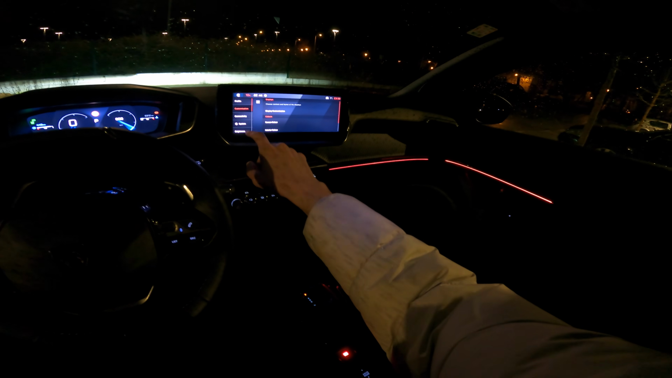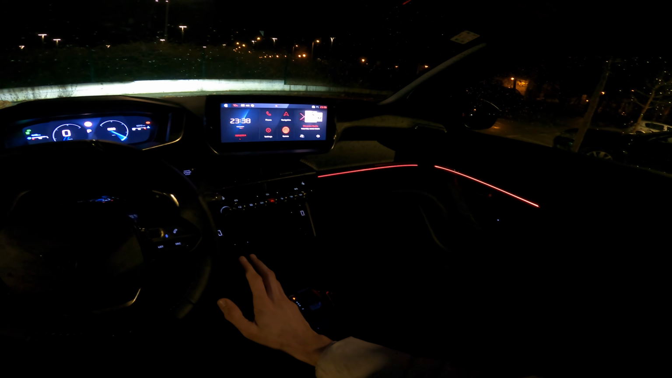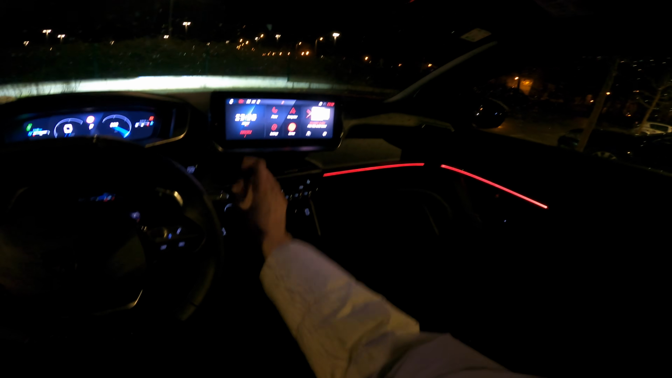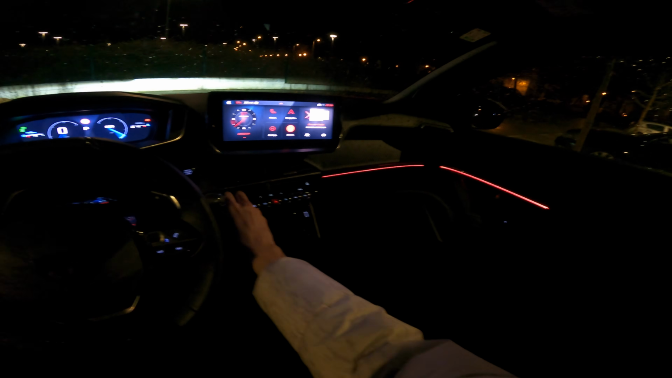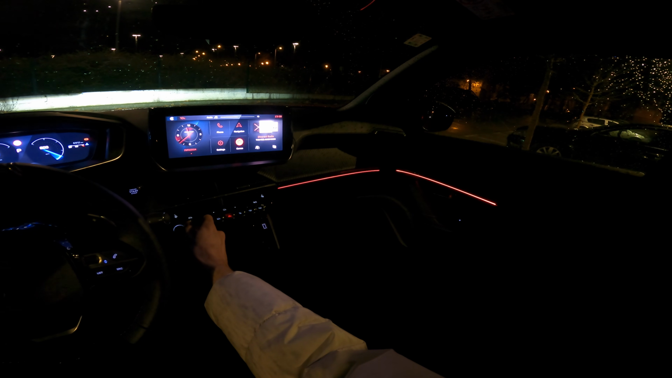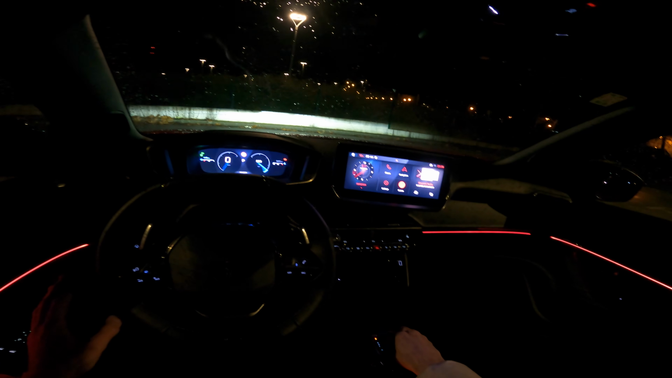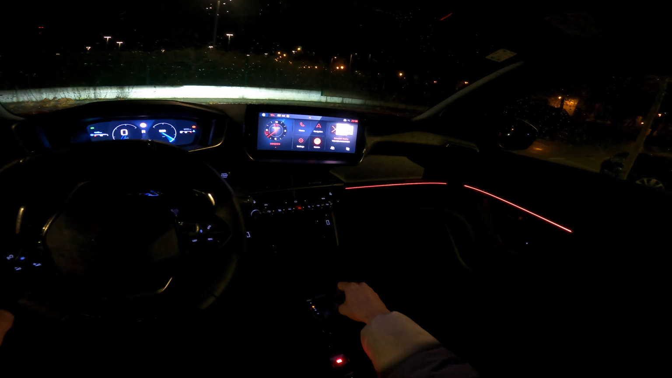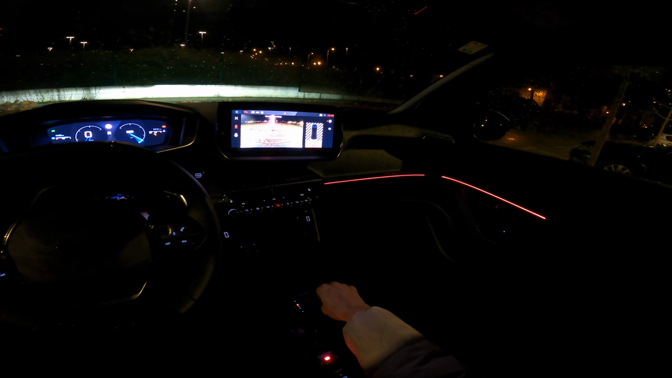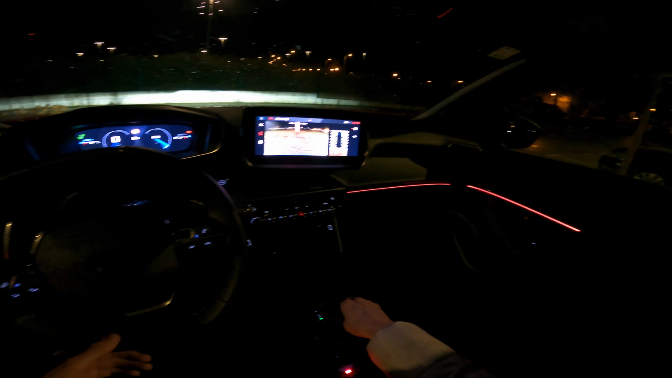And of course you can change the color here. The red also can be blue or other colors. Yeah, and just a speaker or sound system demo. You can also see this beautiful clock, which I really love. Okay, I can't play the music for too long, but I gotta say that the speaker system is quite good, very decent. I want to show you the reverse camera. It is quite good. It's finally now HD cameras and looks pretty solid.